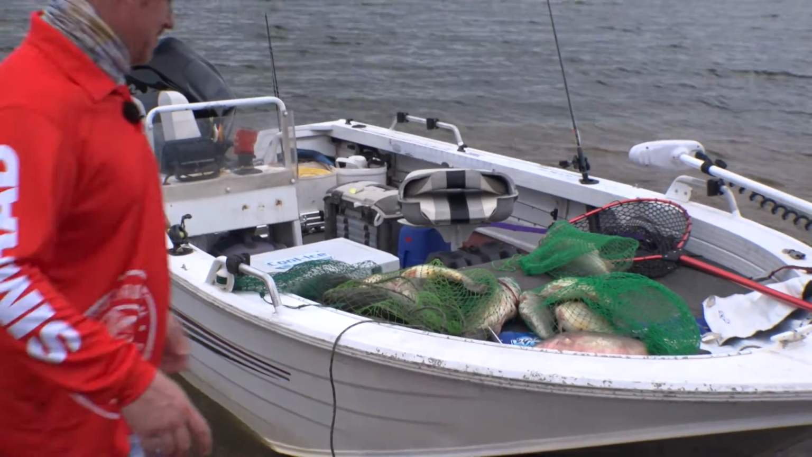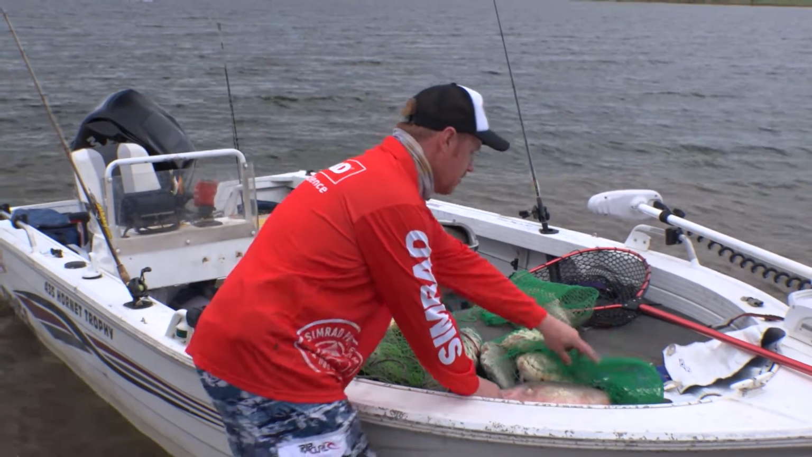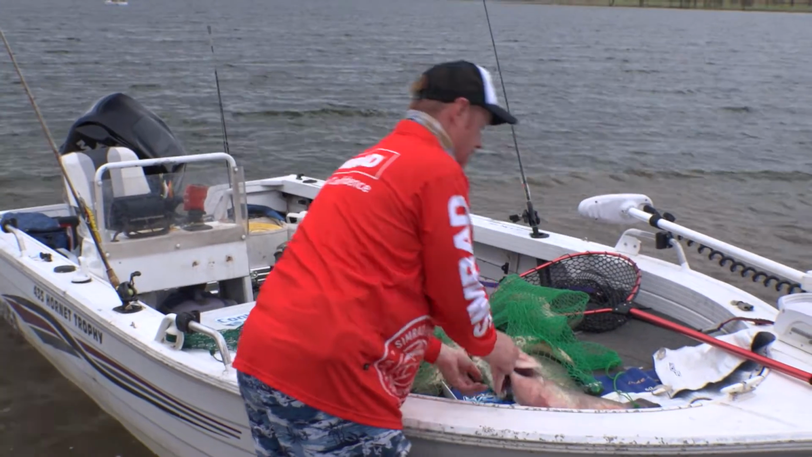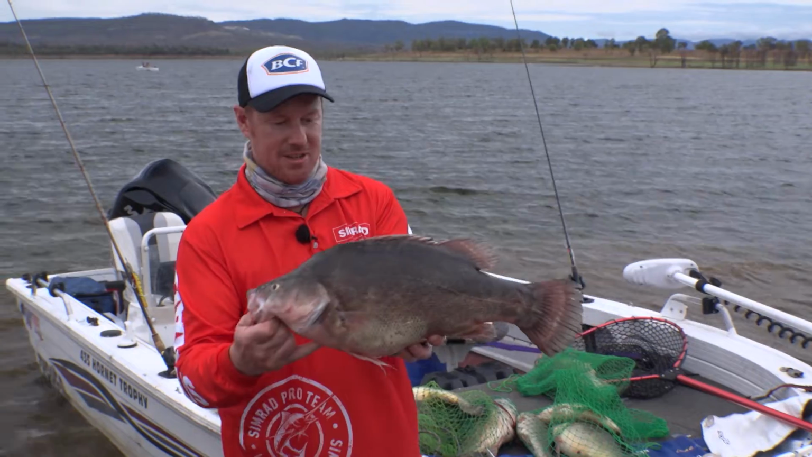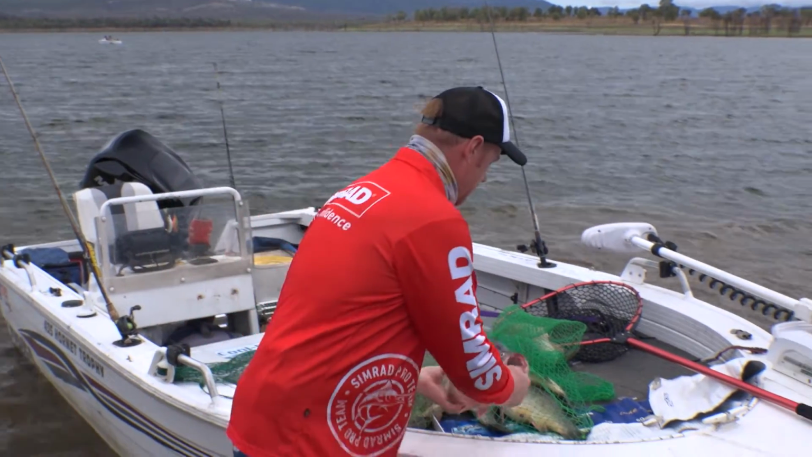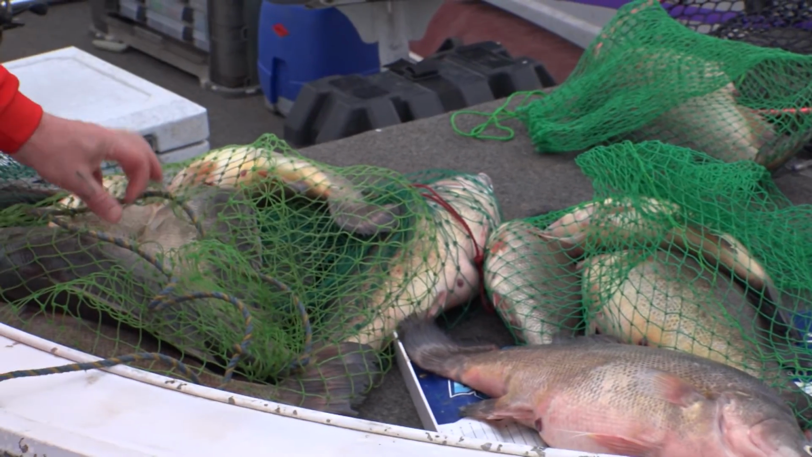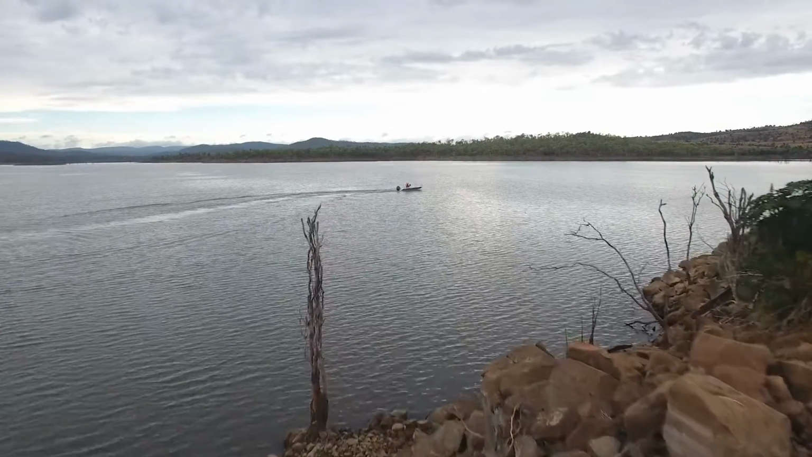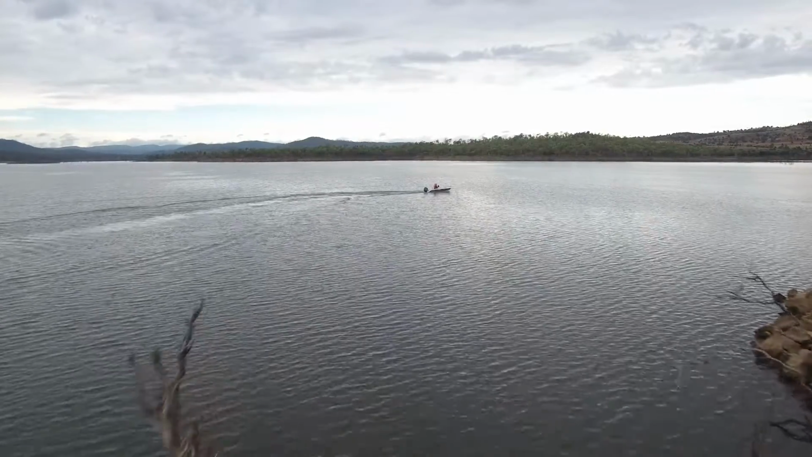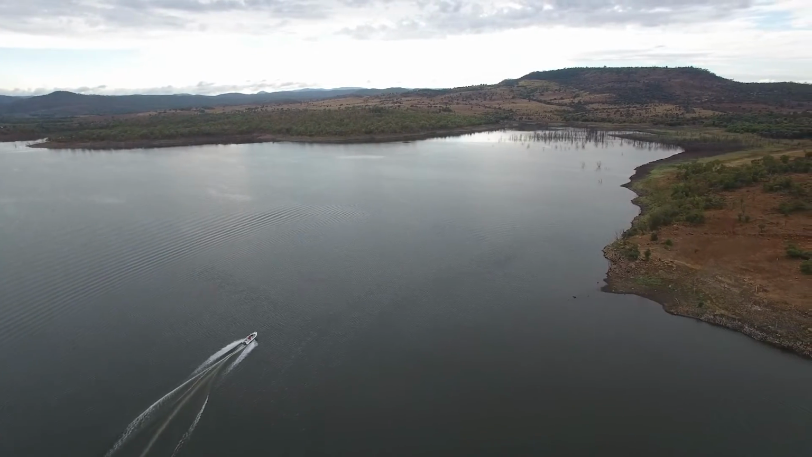Unfortunately, these aren't our fish, but look at the results of a good stocking program. Golden perch, what's this one go? It's around 56 centimetres long, almost 57 centimetres long. Great big fat fish, and there's plenty of these obviously in there. These boys have had a really good day. Since 2009, there have been well over 200,000 golden perch stocked into the lake by the Callide Valley Native Fish Stocking Association. So there's not just Barra here to target.